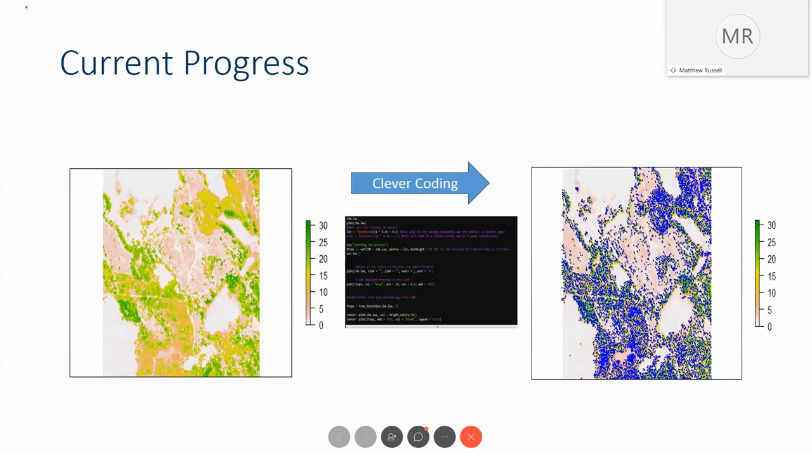That's a good question, one that I can't answer, but maybe Ron can answer. LiDAR package. R package? LiDAR package. I don't know what the coding is. That's why it's called clever coding. It's LiDAR through R.